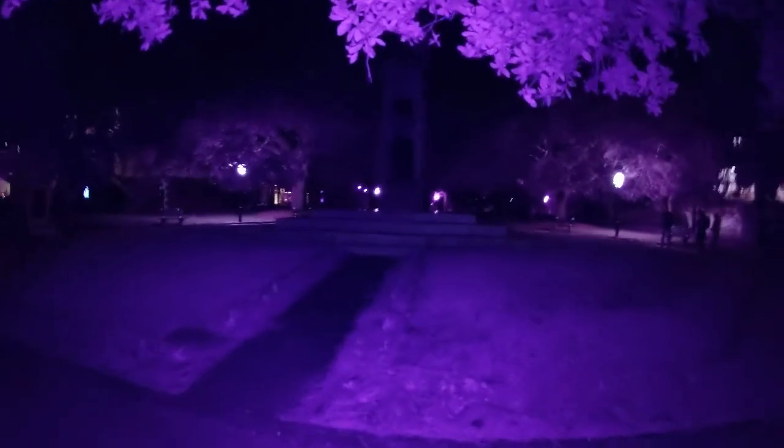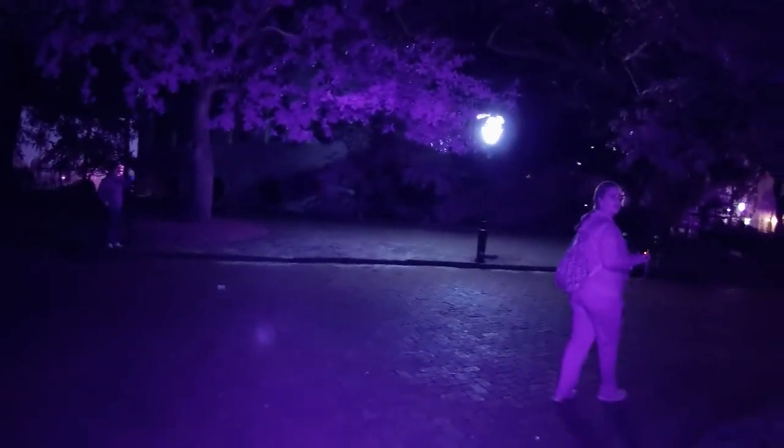I've been keeping my camera on you, lady over there. Might go back here. Just because y'all have the ones that actually have to have the thing up on you. But there's too many lights around and I keep getting lens glares.